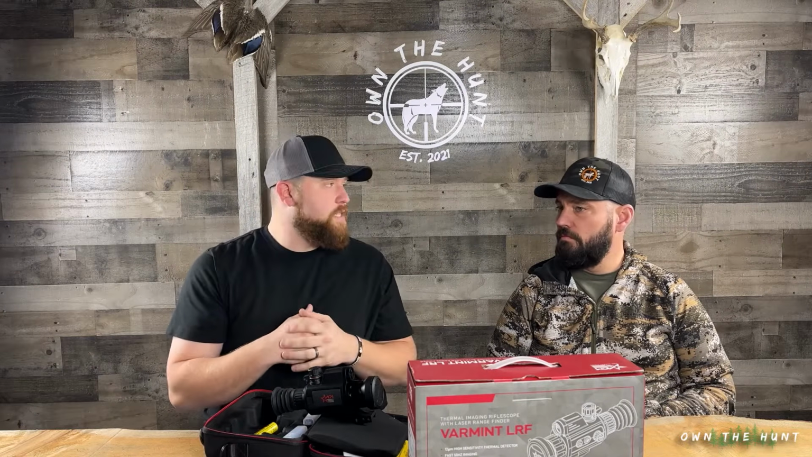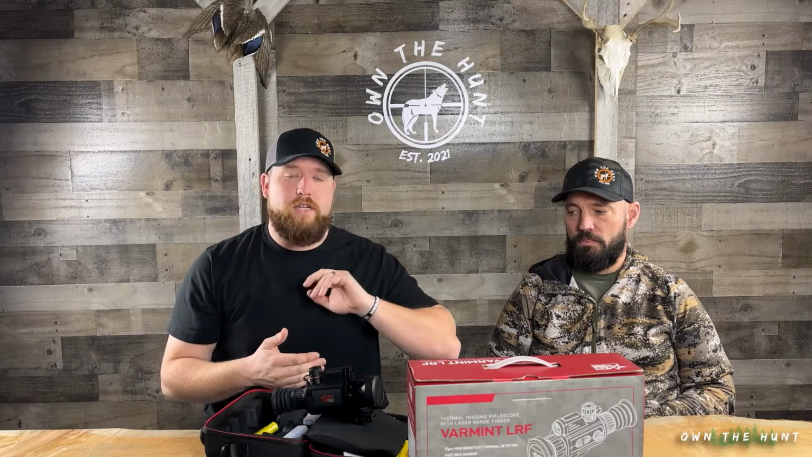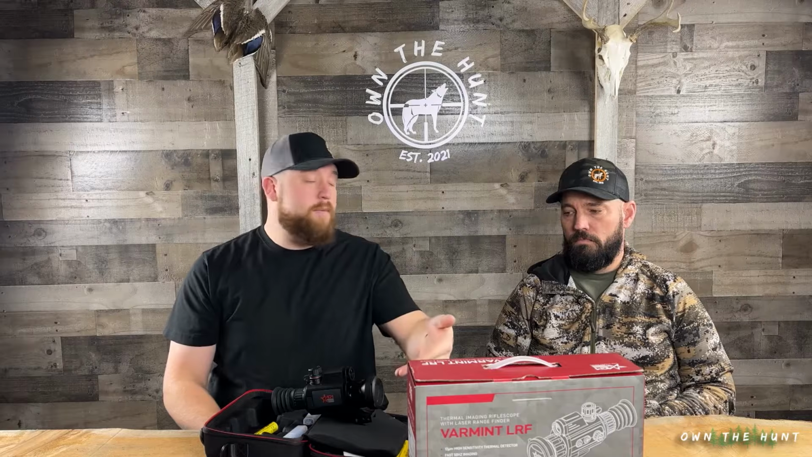So when he says moisture, if it's a humid night or something, laser rangefinders can sometimes have a really hard time cutting through that. It doesn't matter what you're going with. If you've got a Pulsar that has a laser rangefinder, it's going to struggle getting through that. So it's not a con on AGM's part. It's just the nature of the beast. Humidity affects not only the image quality of thermals, but it also affects the laser rangefinder.